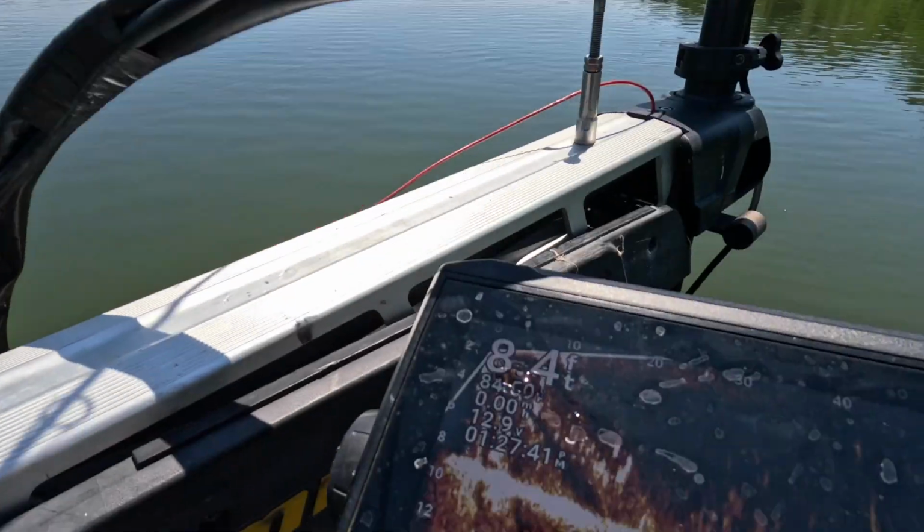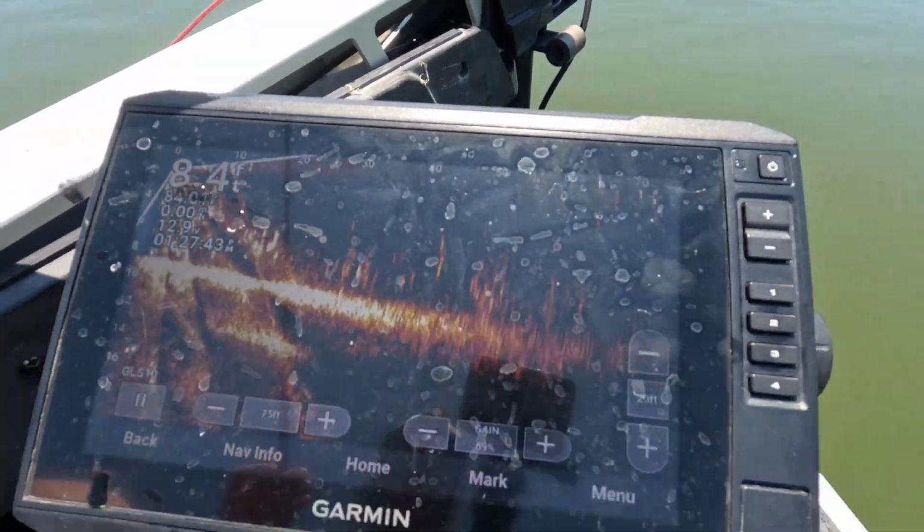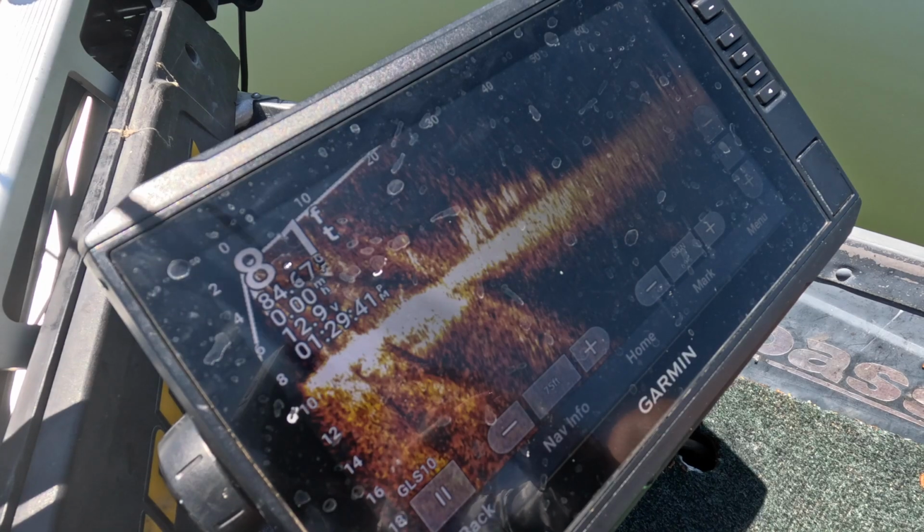We are in a small little lake in northern Illinois and we are chasing some crappie. Summertime, it's a great time. Everyone thinks, oh, fall and spring. No, you can get them in the summer. You don't even have to go deep. Look, 8 feet of water. There's some grass, there's a couple, and there's the wad of them. We found them, now let's catch them.